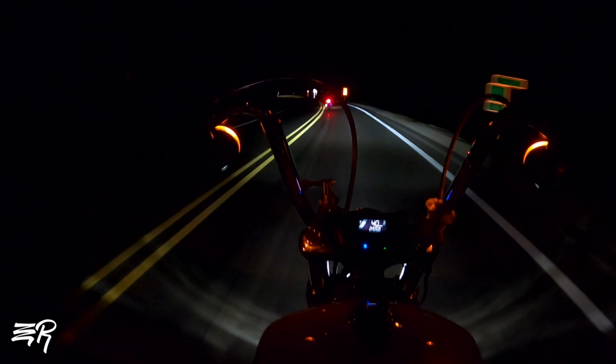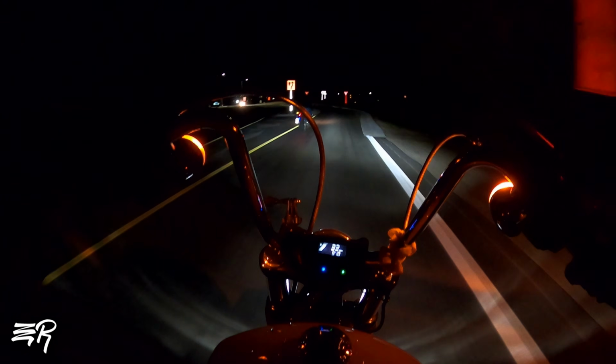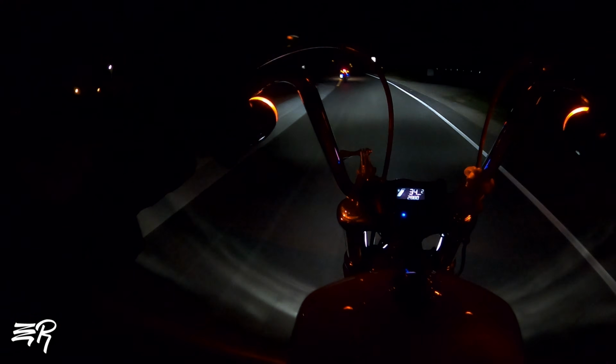I'm beginning to look into the psychology of this, and I read an article where people believe nighttime riding is more therapeutic than daytime riding for the same reasons that I mentioned, and honestly, I completely agree with this. We ride because it's an escape from all that's wrong in our lives, and we can just get away from everything for the length of the ride.